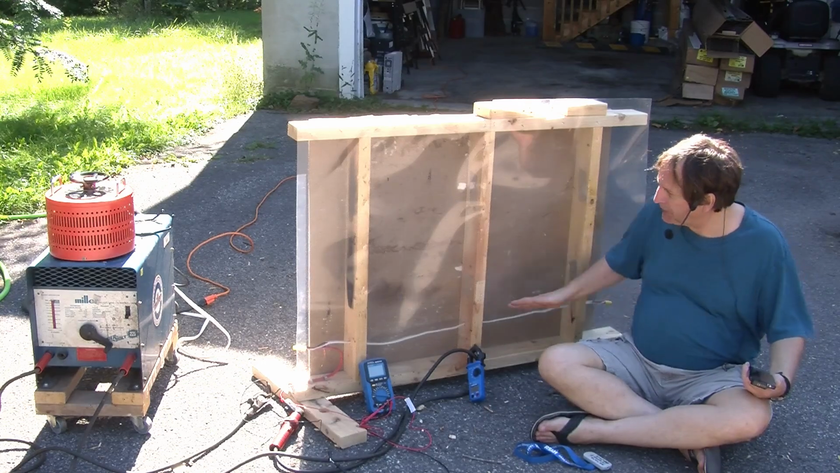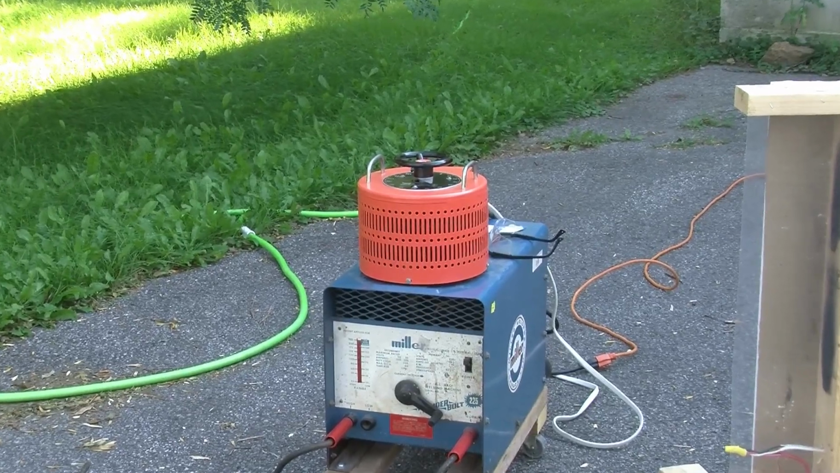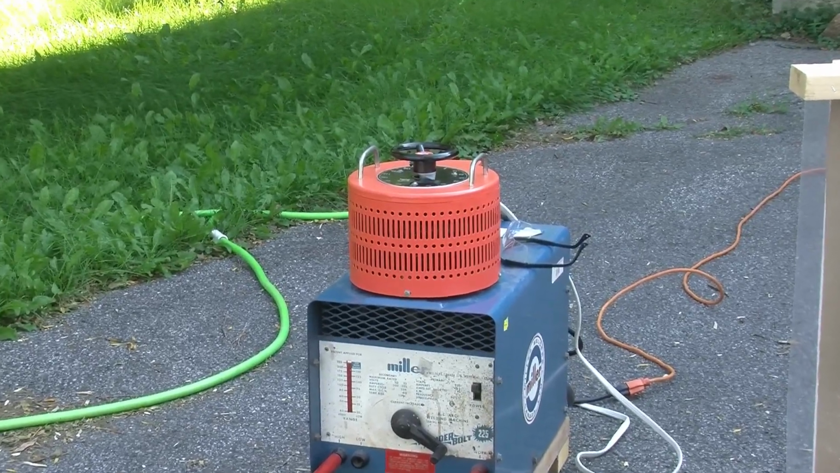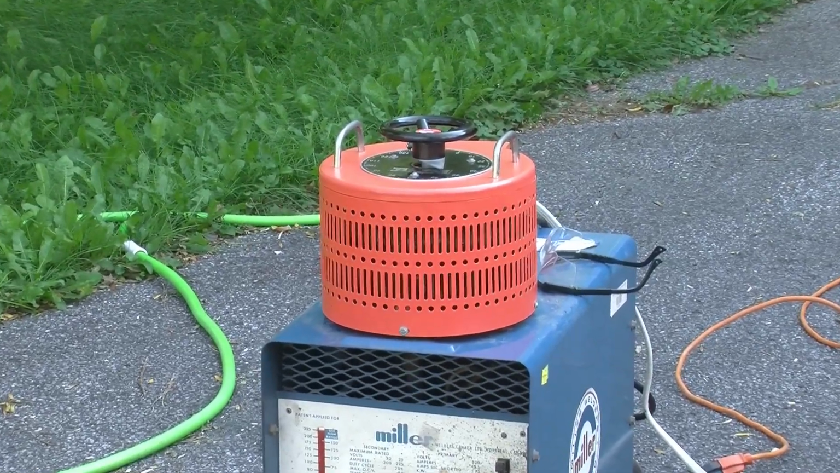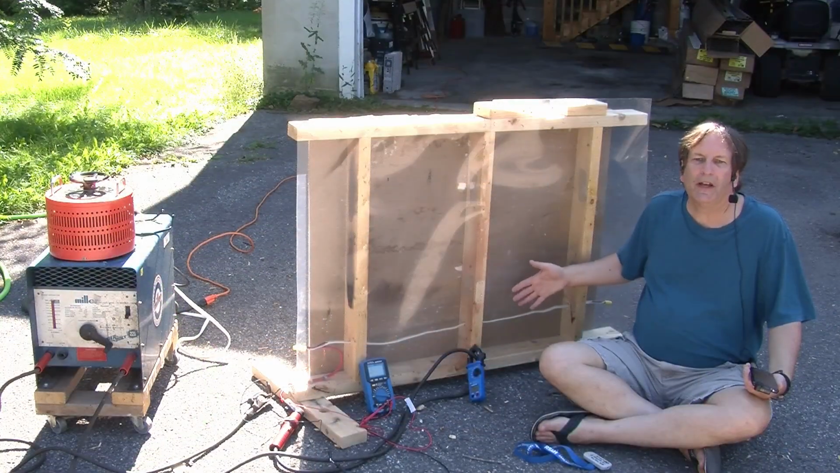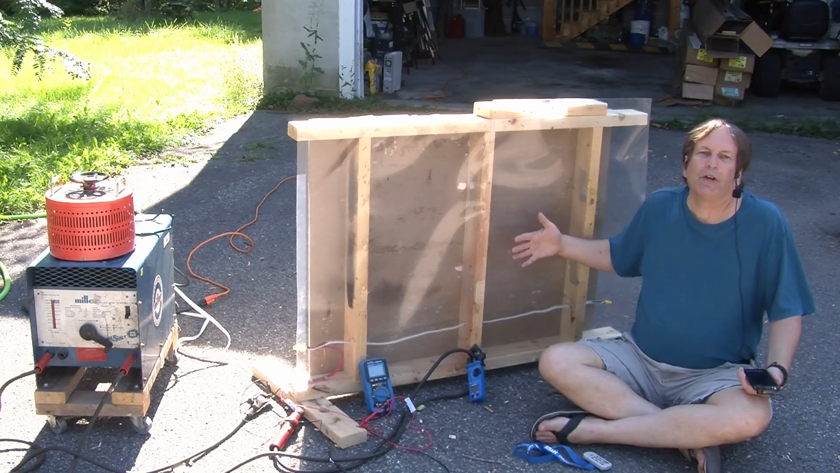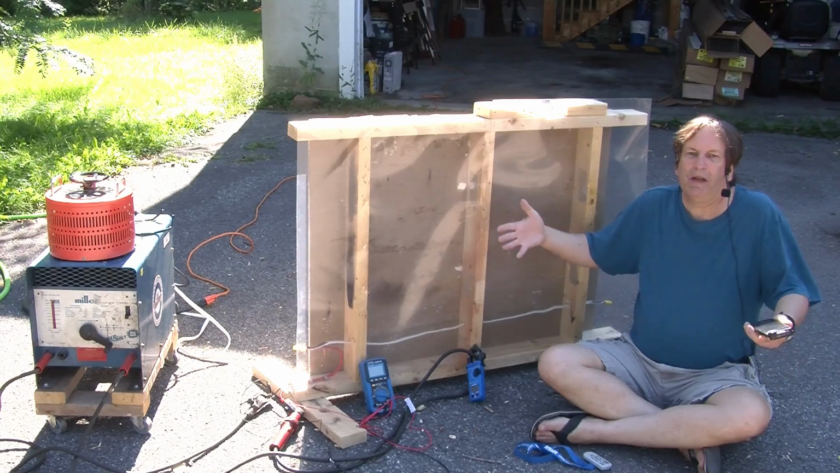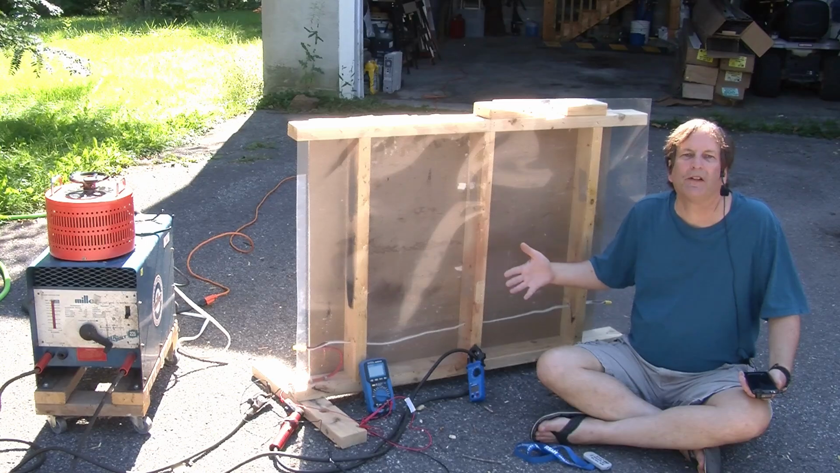And to be able to do that, I have an AC arc welder set up with a variac so I can very precisely control the current going through the wire, and that will exactly mimic the heating you would get with a piece of household wiring that is attached to a bunch of plugs that somebody has, well, maybe plugged in too many heaters. Now, you might ask, how realistic is that?